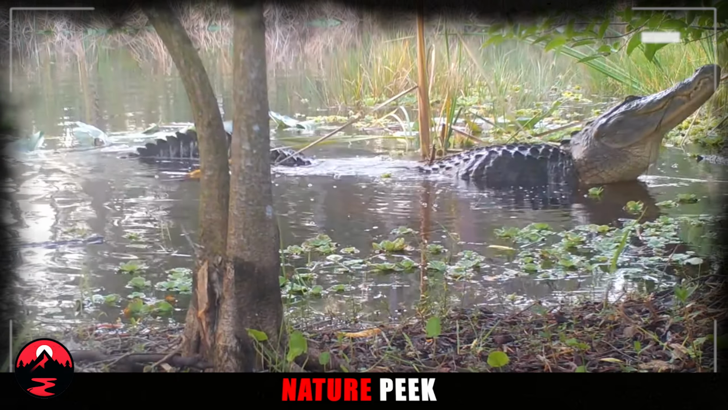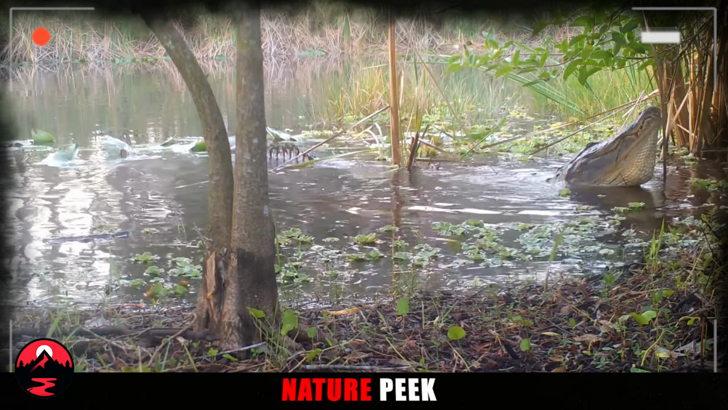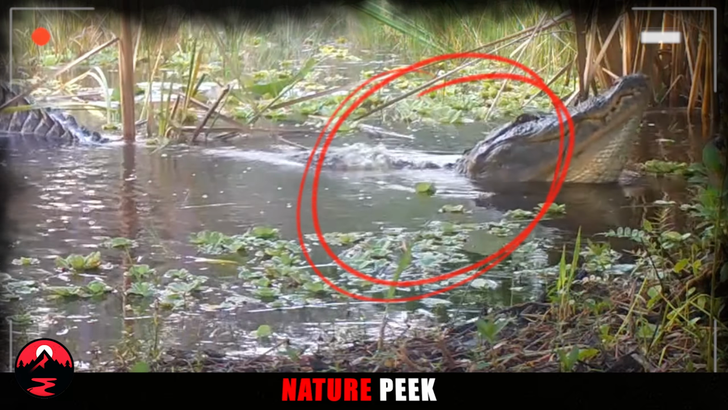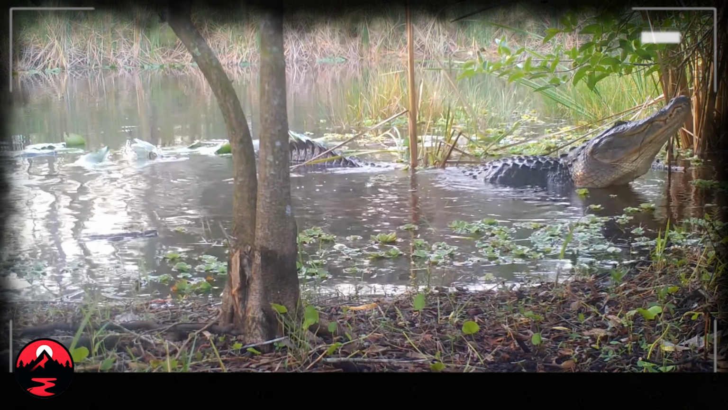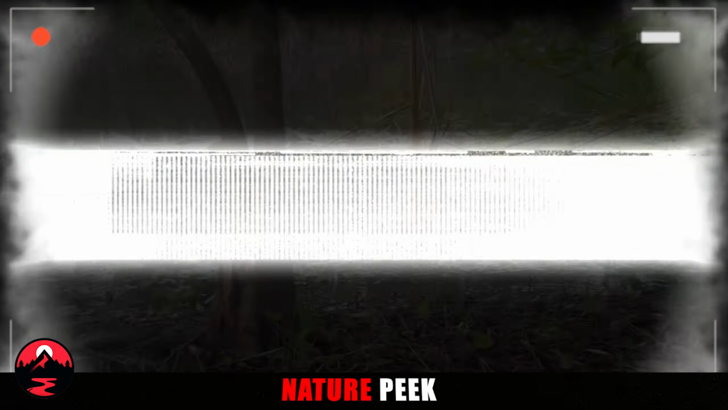Bobby Wimmer Photography also captured another remarkable yet frightening moment: an alligator devouring a fish up close. Such close-up footage is rare and fascinating to witness. It's like experiencing alligator ASMR. Now let's dive into more spine-tingling encounters captured on trail cams.